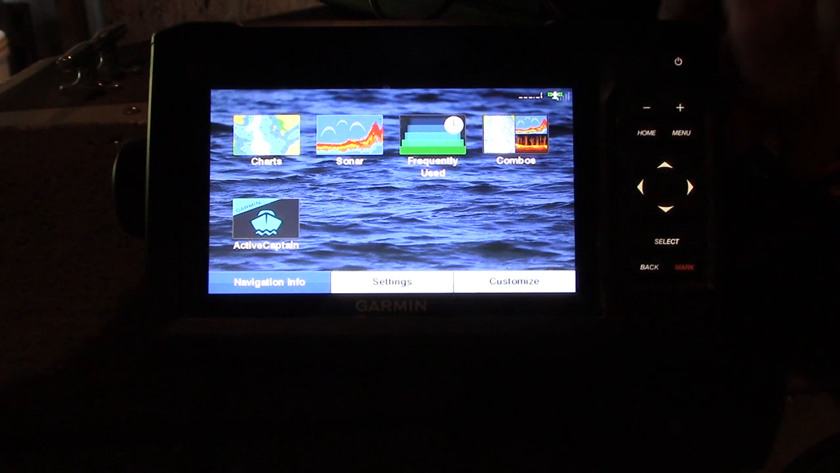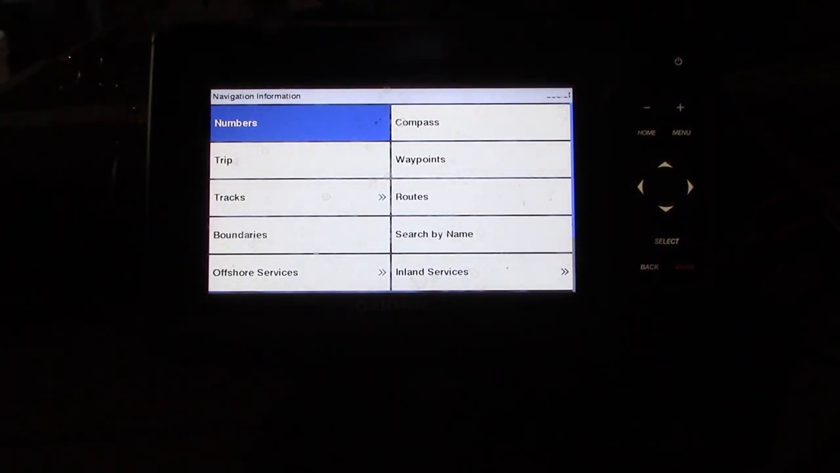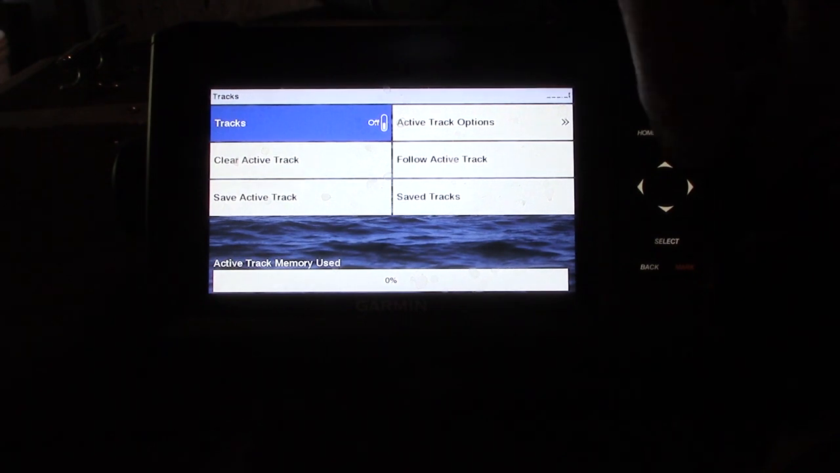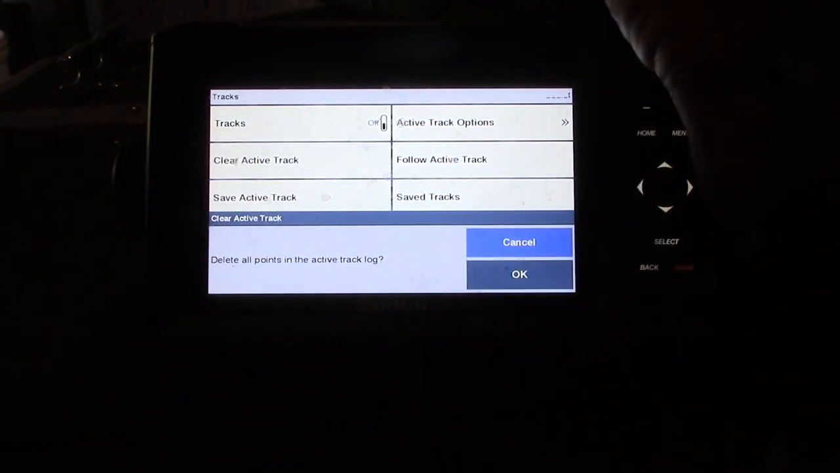We'll move down, highlight that, we're going to hit select. And right down here we can see tracks. We're going to move down, we're going to highlight tracks, we're going to select. And the second one down is clear active tracks. We'll hit select on that.